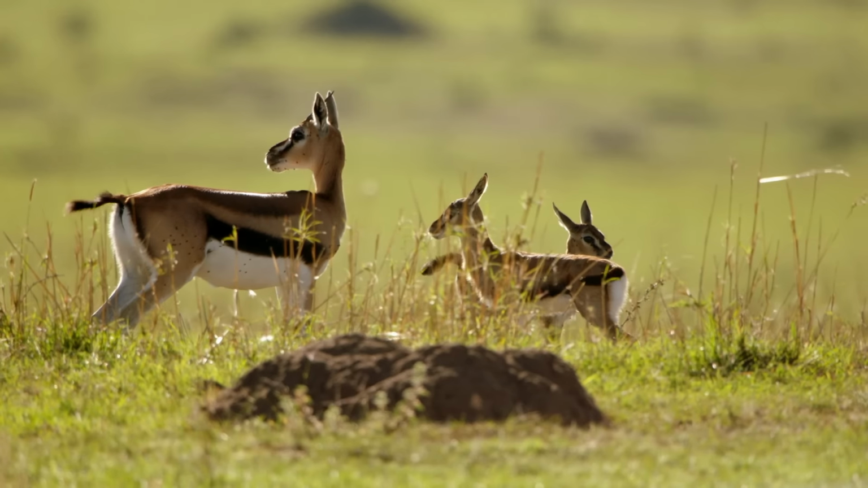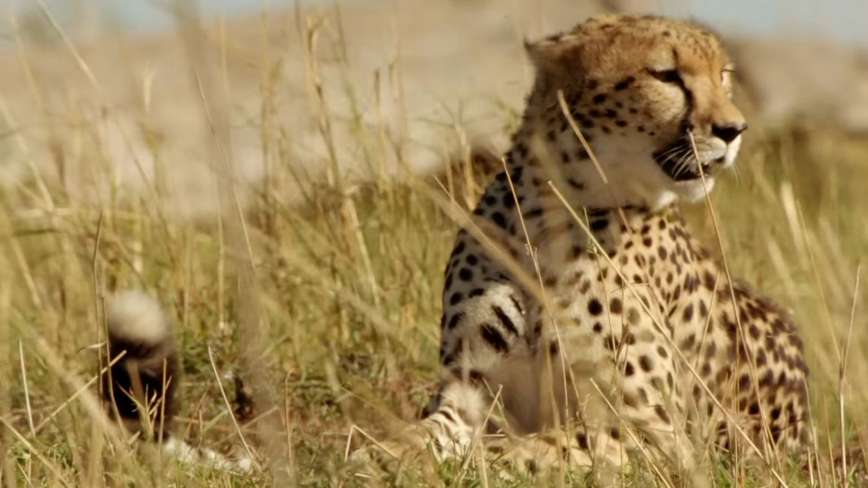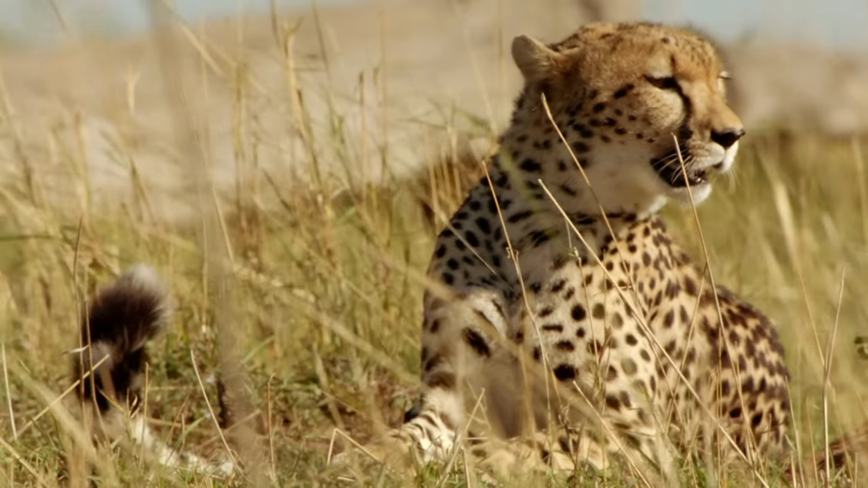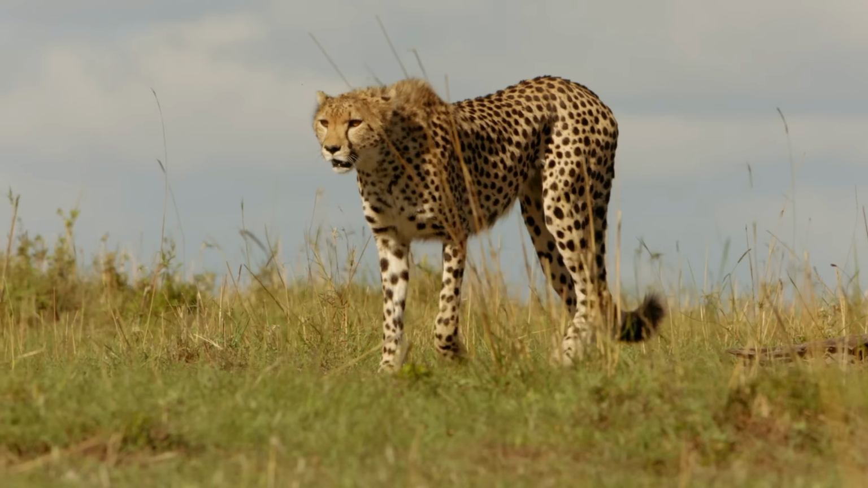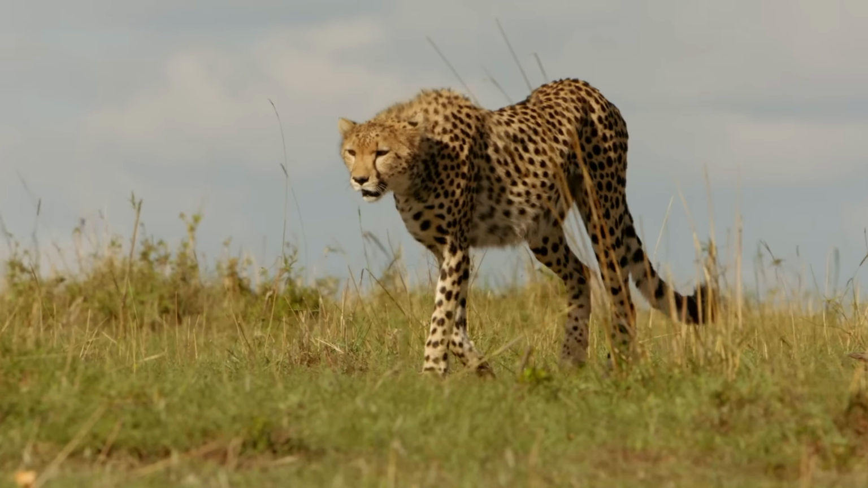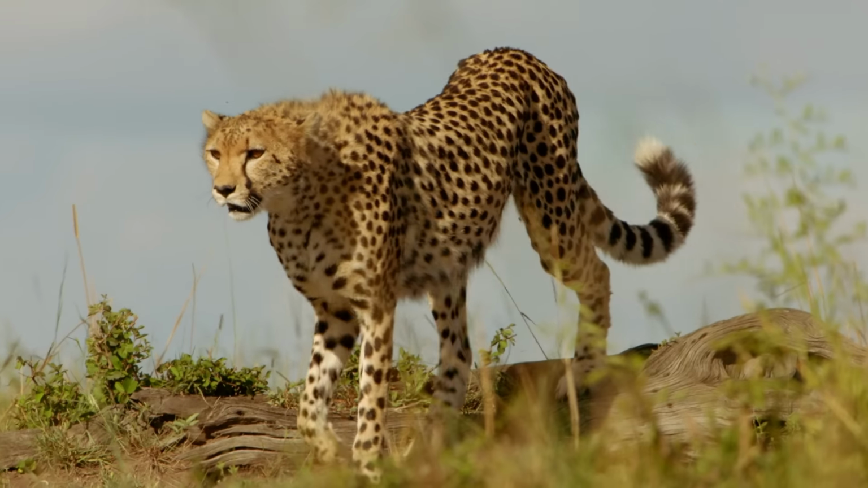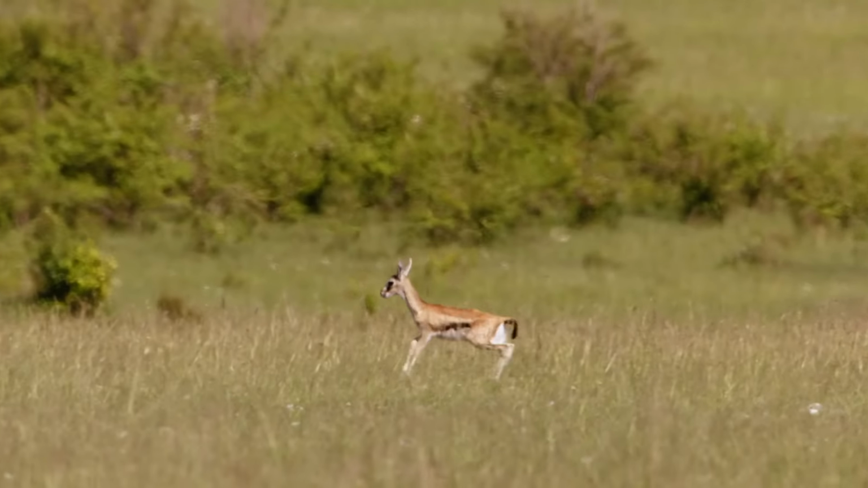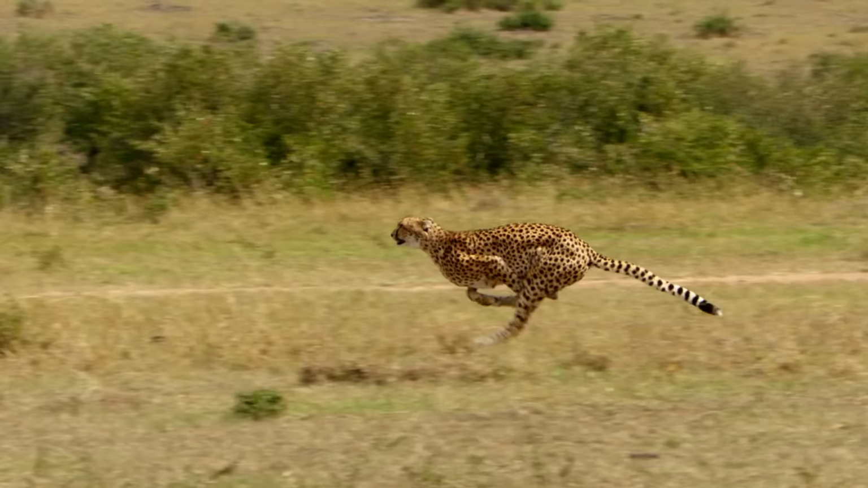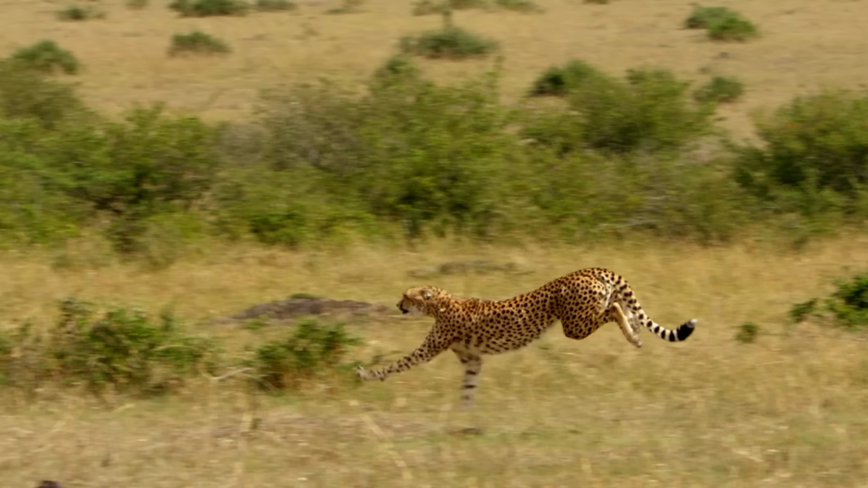Usually, they target their prey from long distances. The decisive factor is an unhampered view. When it comes to a sprint, they have to be able to recognize any obstacles in their way.